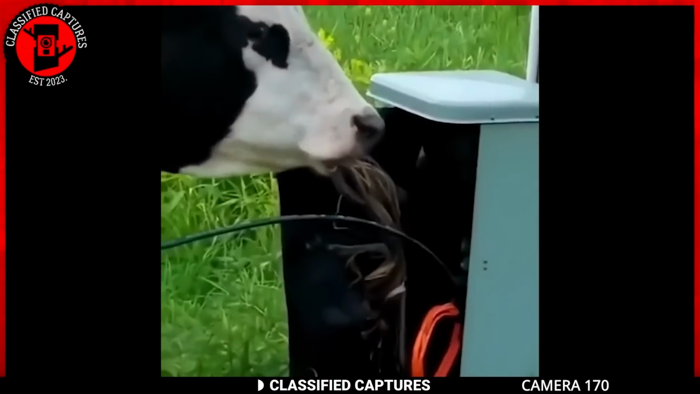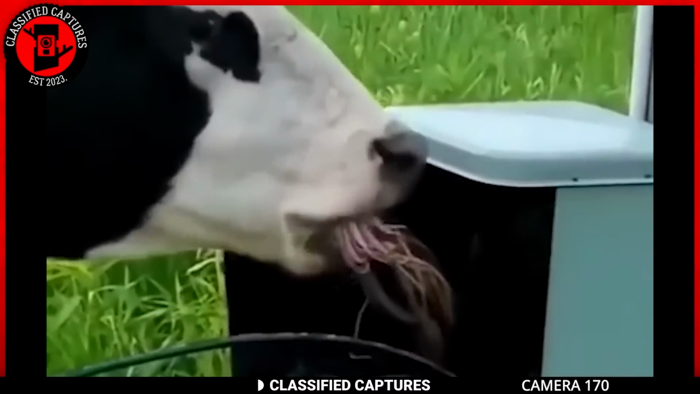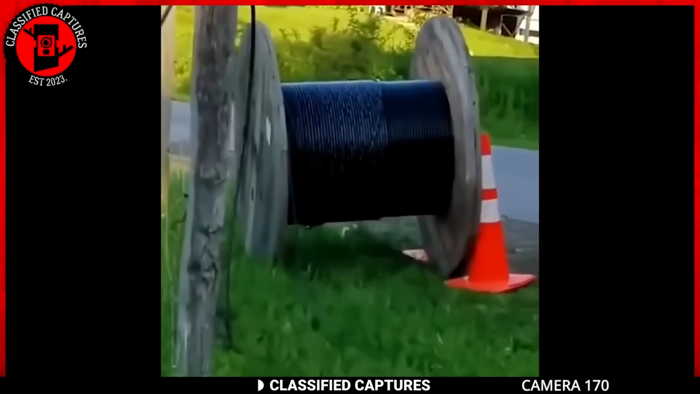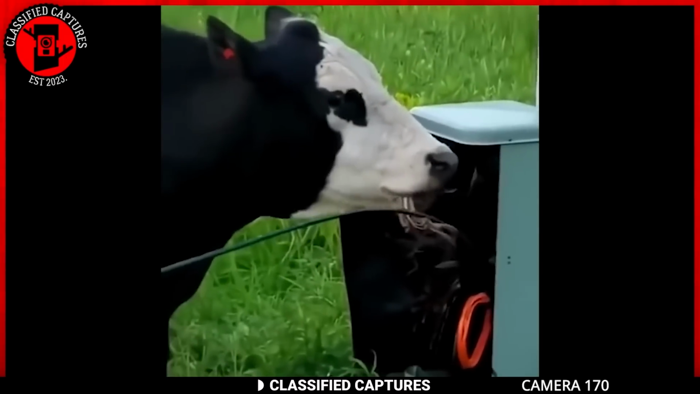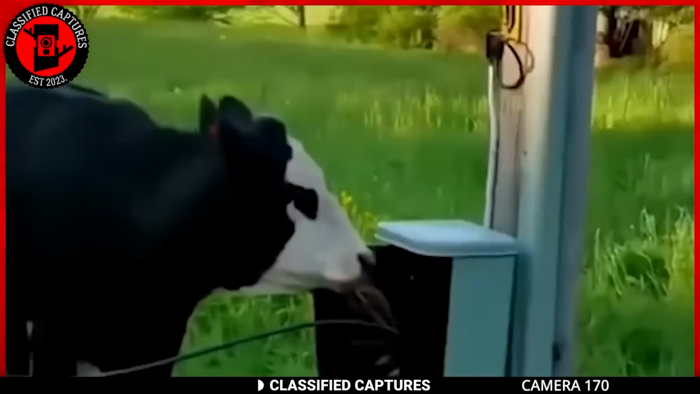I have seen animals do strange things, but this next clip is just on another level. A cow chewing on wires from a transformer? Well, that's a new one. We often hear about goats eating just about anything, but a cow? This is truly strange. Despite all the grass around it, this cow chose to munch on a bunch of plastic and copper wires instead. It's a perplexing sight to say the least.